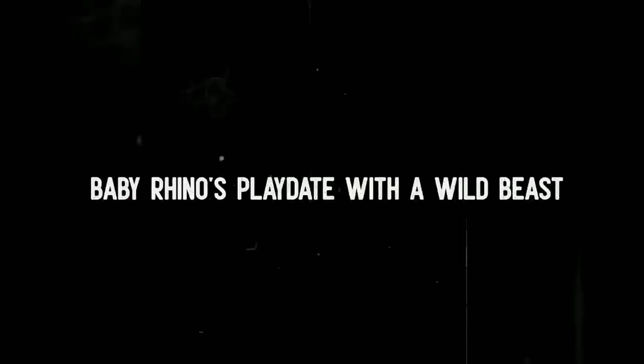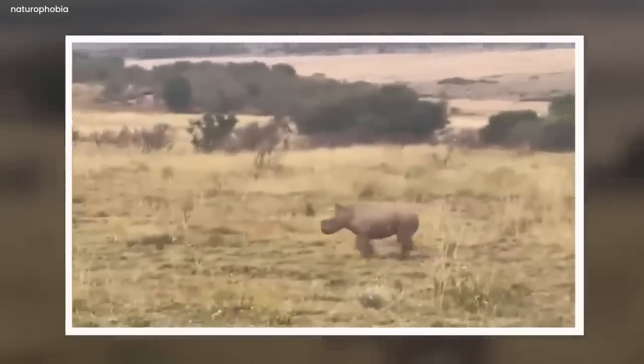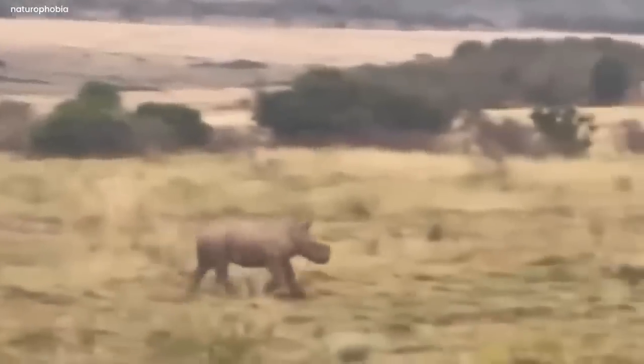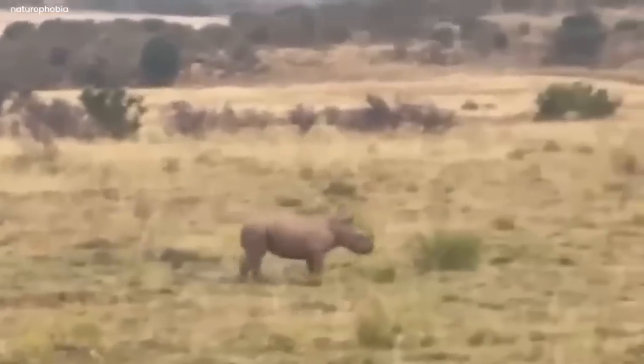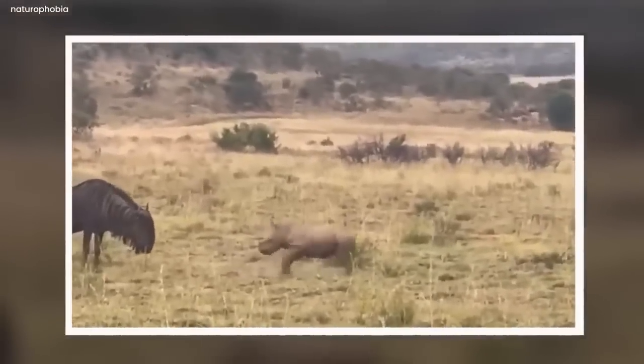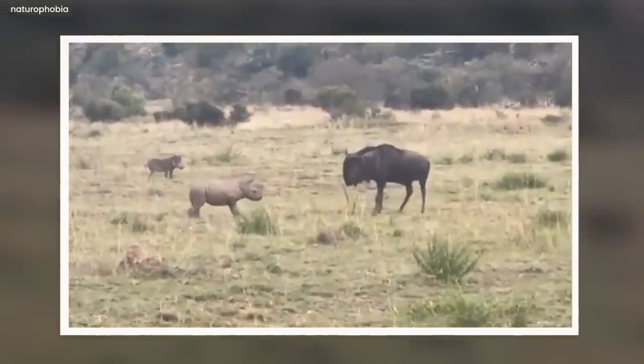Baby rhino's playdate with a wild beast. In this adorable video, a baby rhino stole the show with its adorable antics. This young rhino, full of youthful radiance, played a game of chase with a nearby wildebeest. It mustered all its tiny might, charged toward the wild beast, and then quickly retreated to its mother's side for safety.